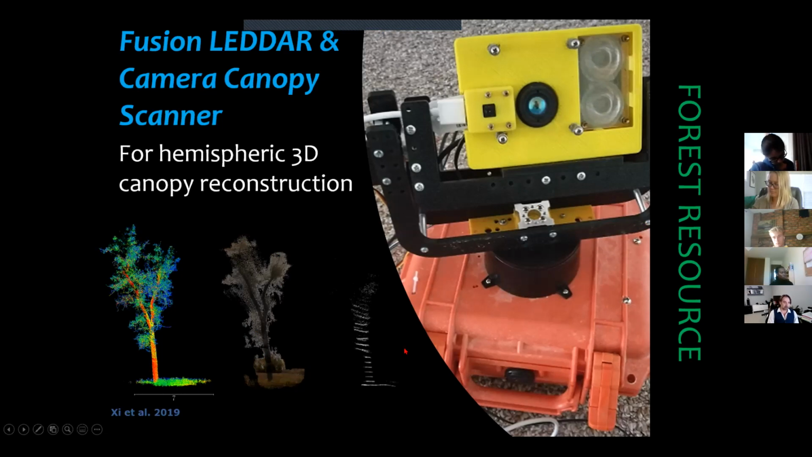Even though it's not as accurate as a high-cost terrestrial laser scanner, the beauty of this is it could probably be left in situ for monitoring. So this kind of technology has application in time series monitoring of maybe canopy phenology or changes in the leaf cover. So that's something we're trying to develop in the lab as well.